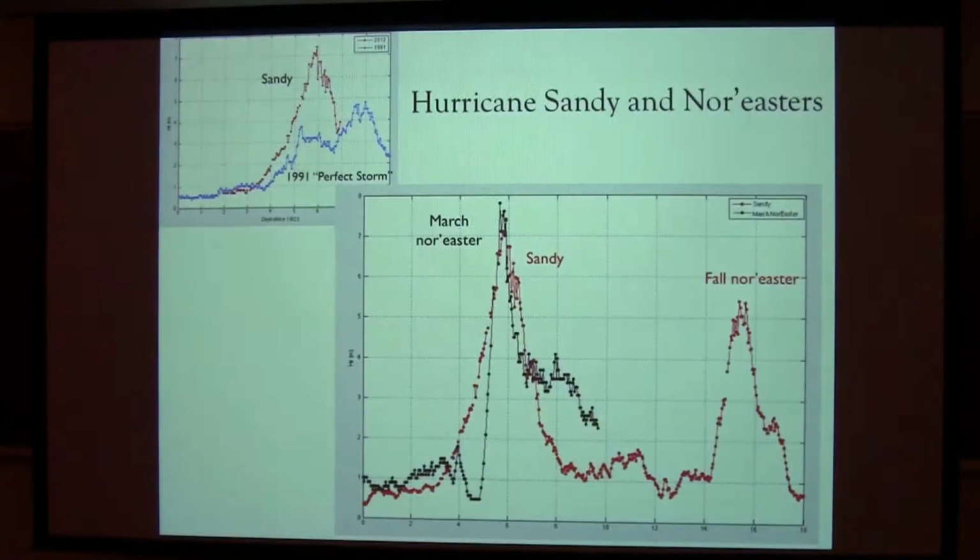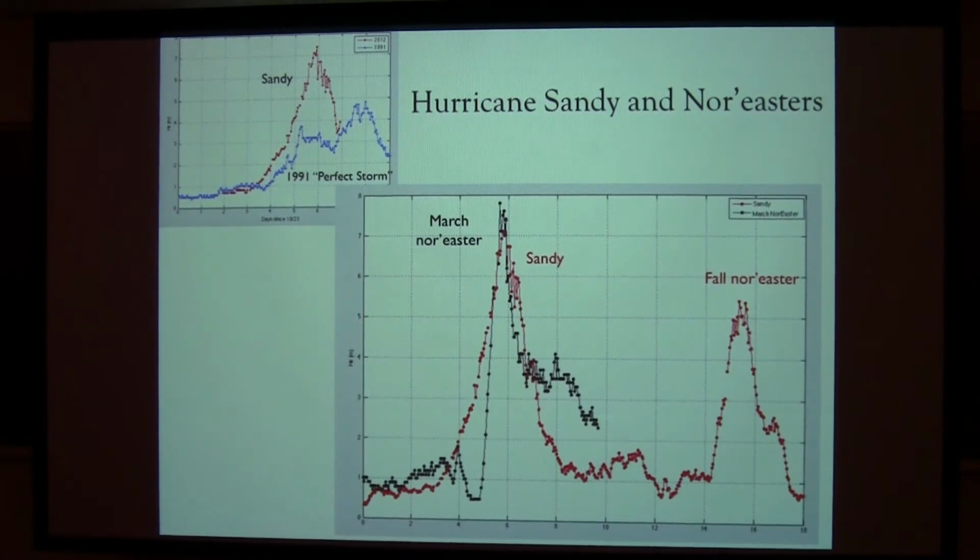So just to sort of put Sandy in context, here in red are the significant waves from Hurricane Sandy, as measured both by the offshore buoy 44009, and we got almost identical measurements from our in situ ADCP. It got up over 7 meters, about 7.5 meters, in 28 meters of water. Those waves had a period of 14 seconds, so the wavelengths are in excess of 200 meters in 28 meters of water, about 1/10 of the depth. And I'll show you what that means for near-bed orbital velocities.